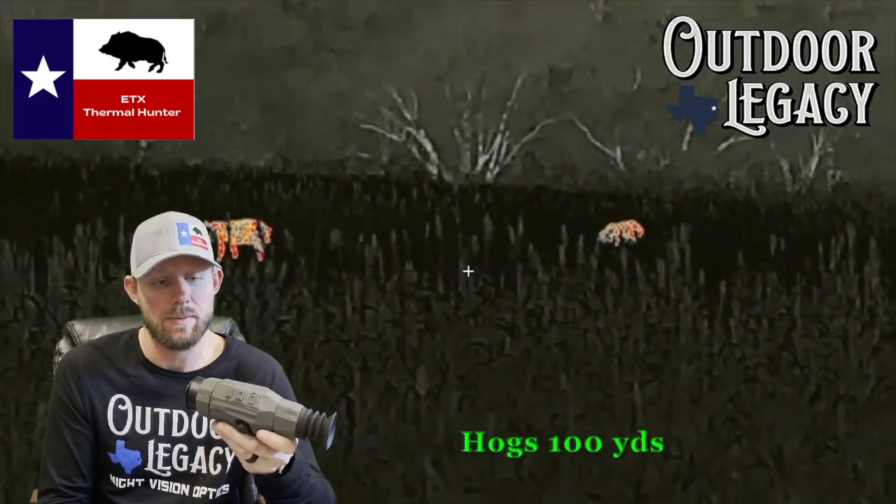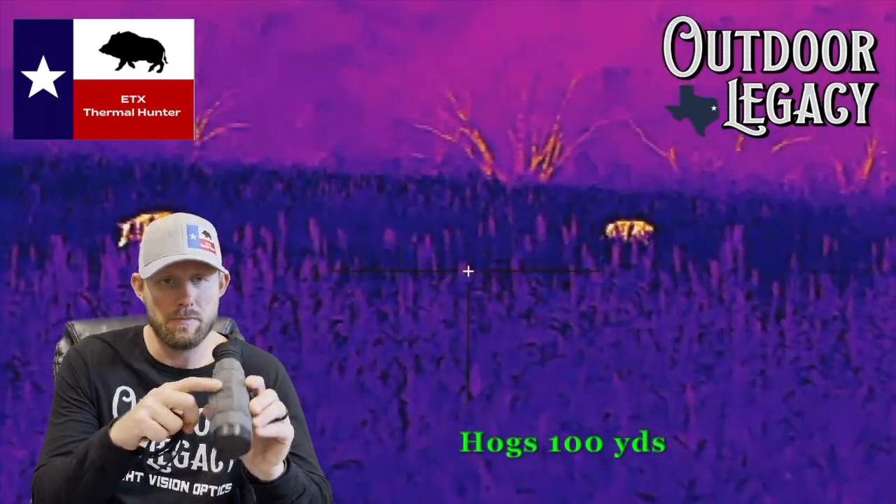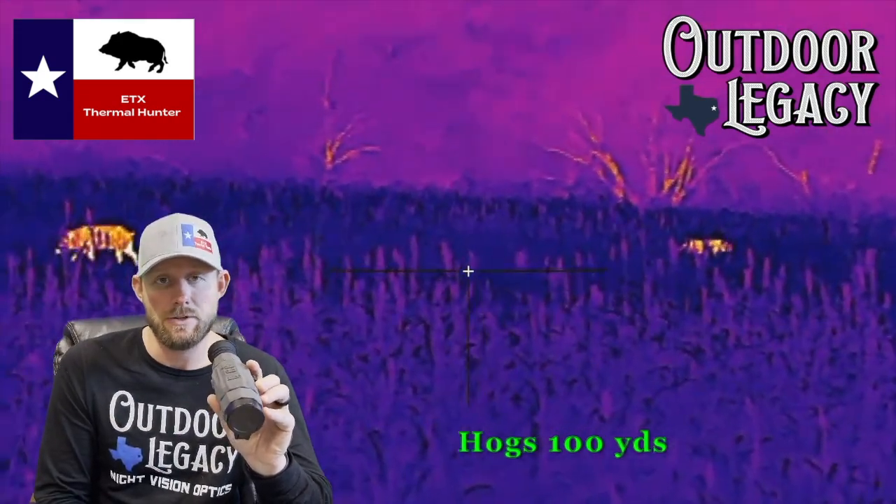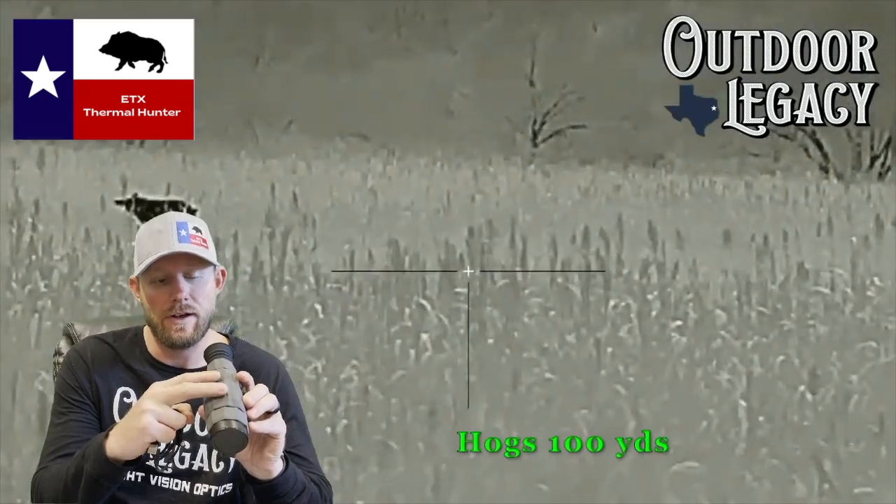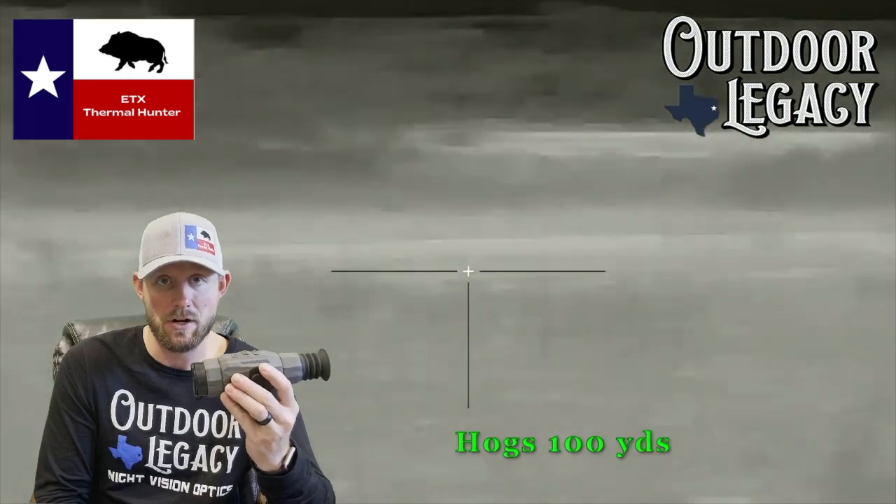There are your buttons to run all your menus. Having them on the top is key to me. I'm a left-handed shooter, so if you're a right-handed or left-handed shooter, you can easily use the buttons depending on what hand you have free. They also have tactile knobs on them, so you can clearly identify which button is which, whether you have gloves on or not. So that's nice to be able to run your scope in the dark and not have to fiddle around knowing which button is which.